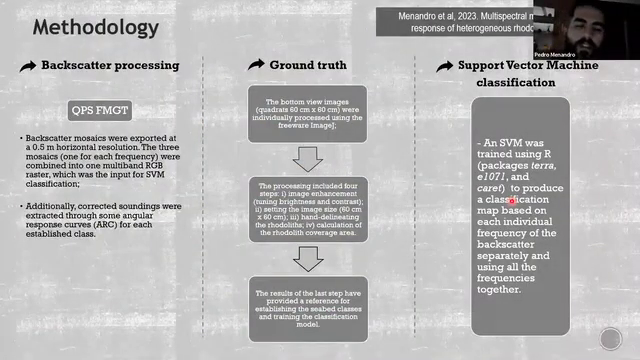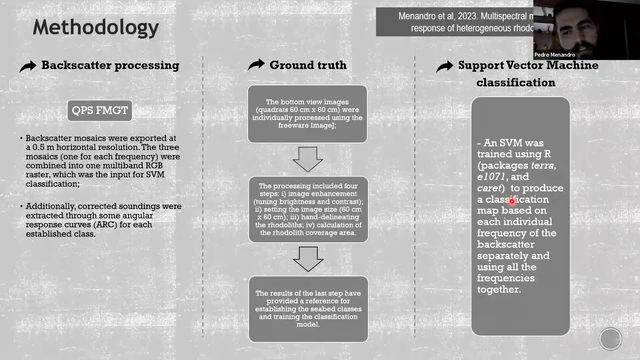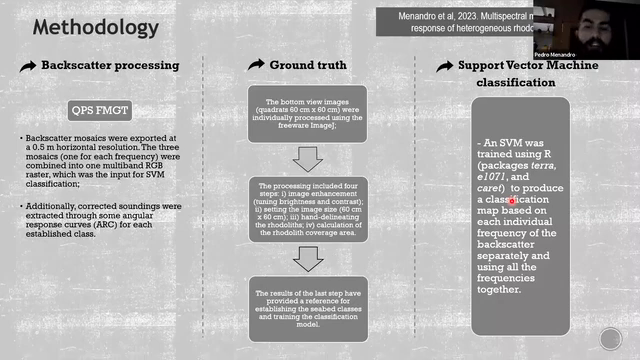Next question in the chat. I'd like to ask how you provided the SVM with ground truth data sets, and what percent of the data set did you use as your training data set and test data set? Yes, for each image, we put an error in position because the position of the drop camera is not as good as multibeam and backscatter.